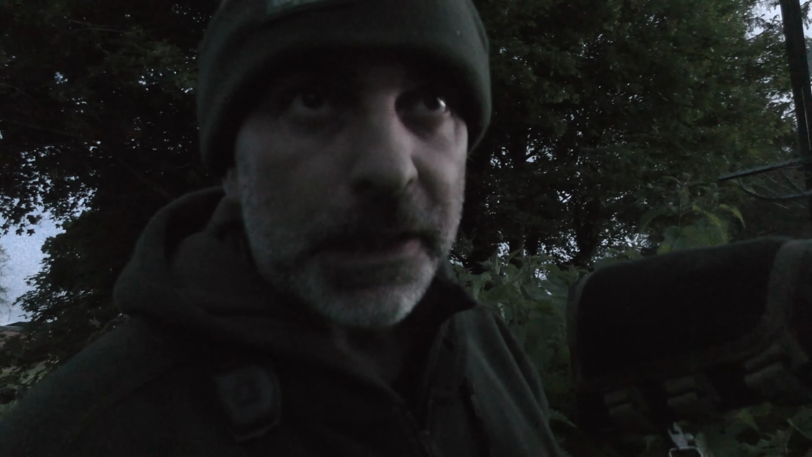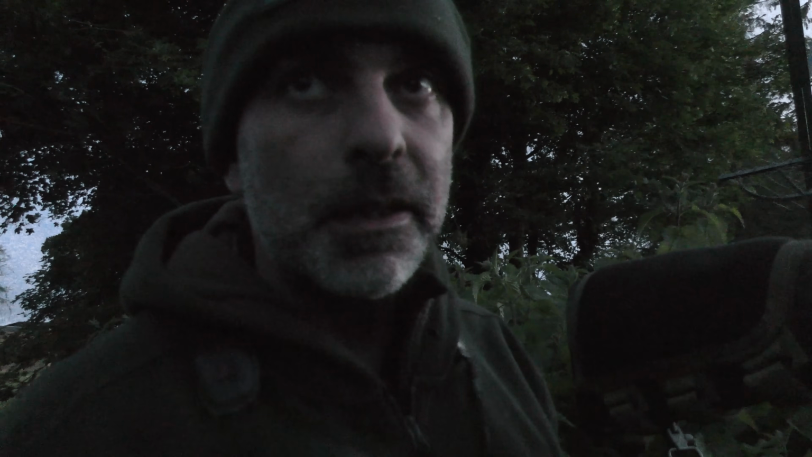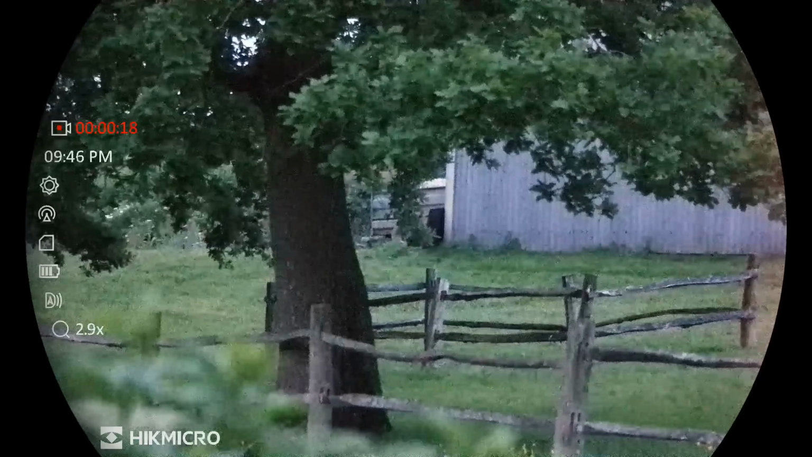It's just starting to fade now, but the Alpex and the Habrox here, they've still got a really sharp and bright coloured day screen.